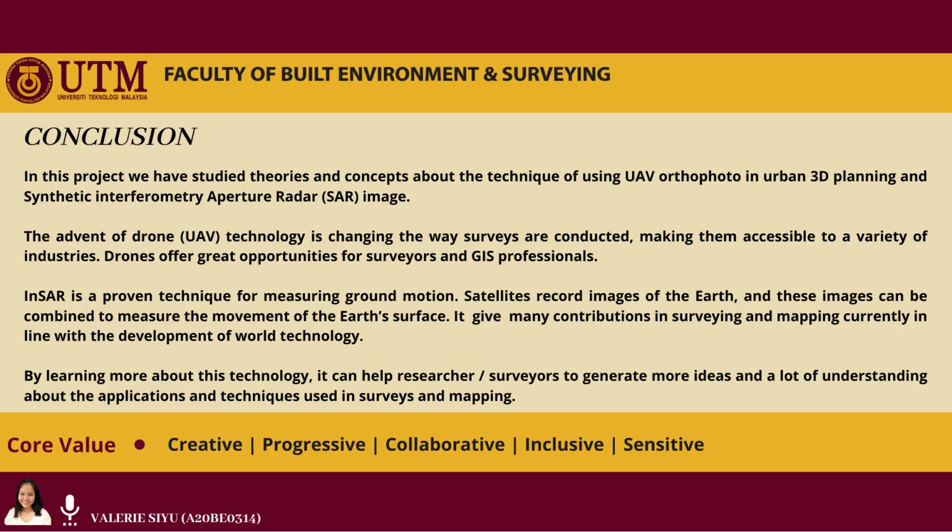The last part is the conclusion. In this project, we have studied theories and concepts about the technique of using UAV orthophoto in urban 3D planning and synthetic aperture radar (SAR) interferometry images.